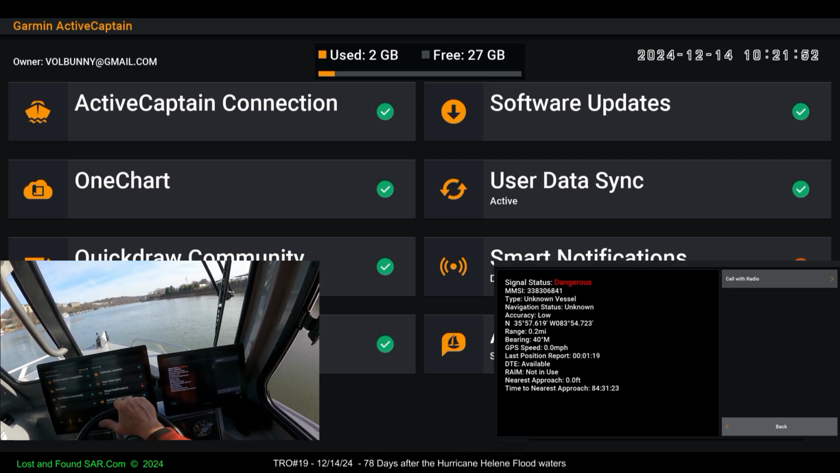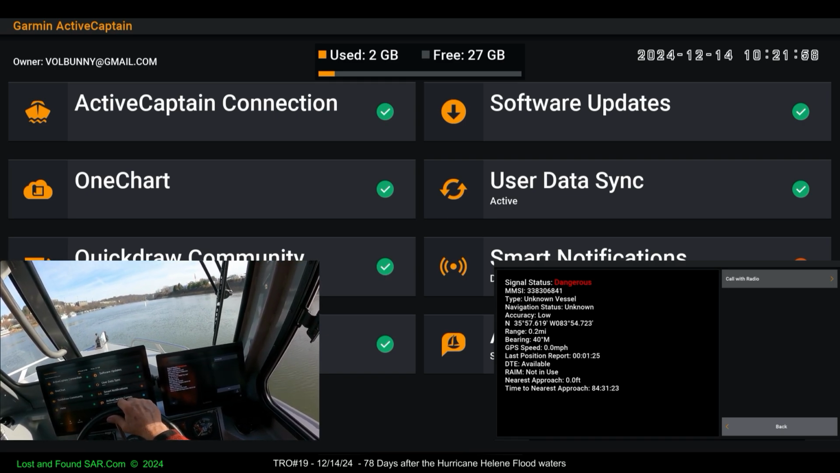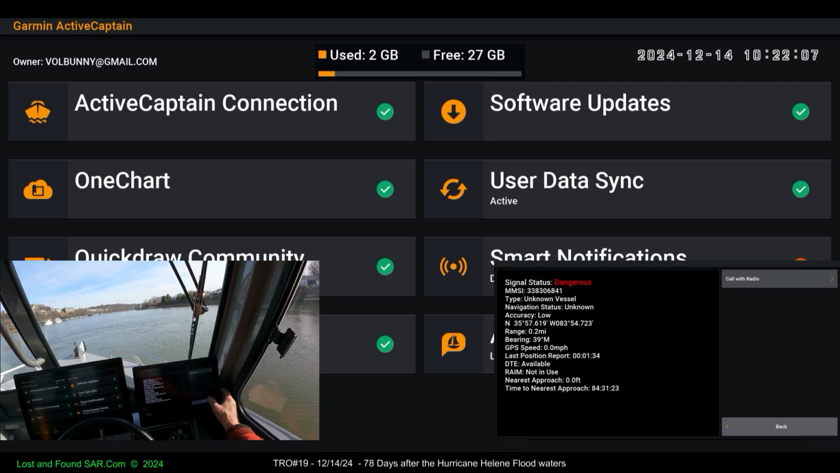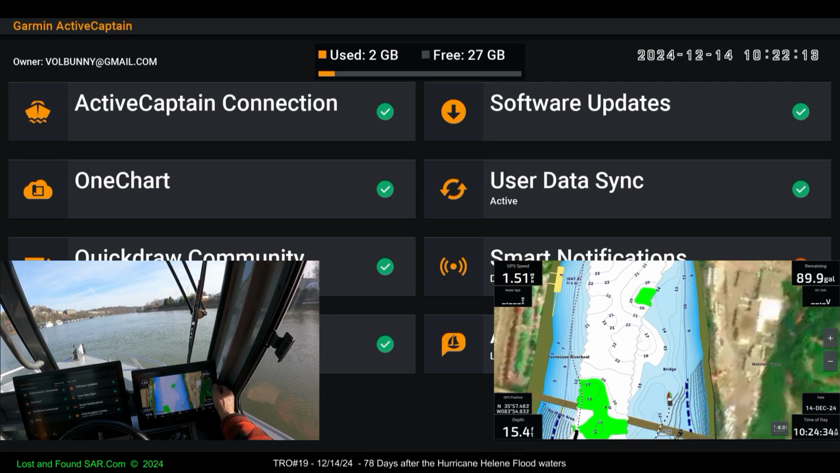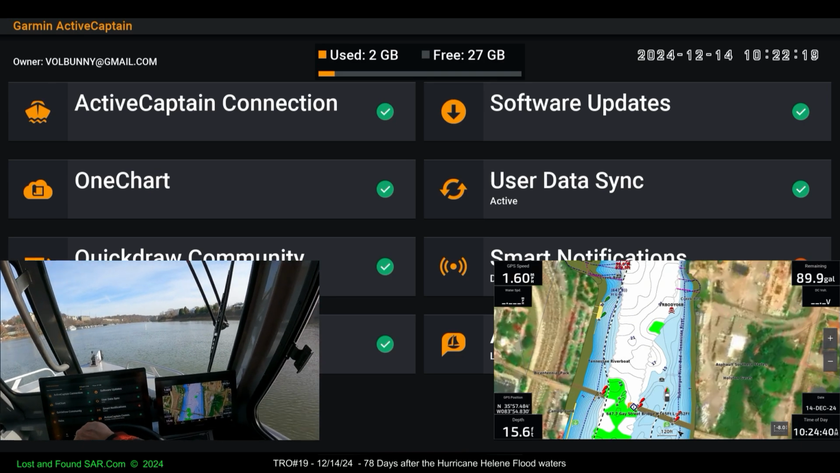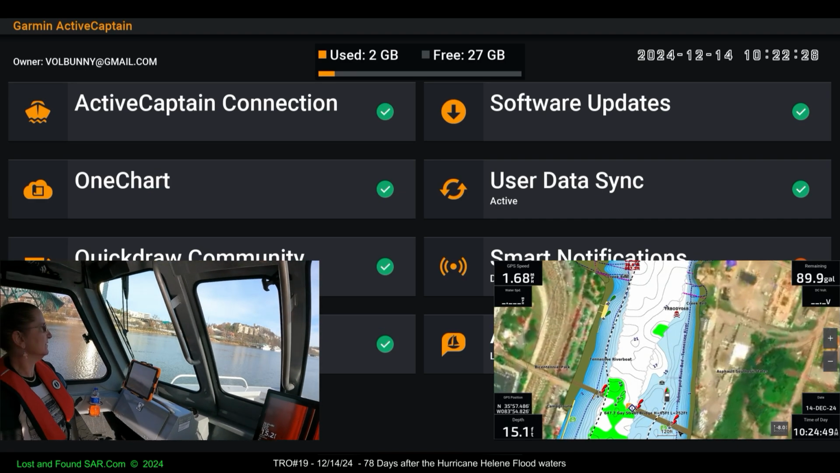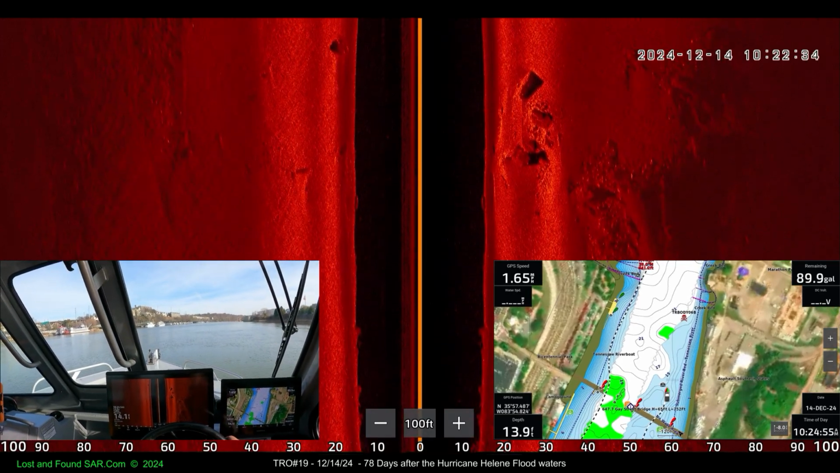DSC is available. That means we can call them on our radio. Time to nearest approach. You should be given that vessel's name. And we have the option over here, we can call them on the radio, but we're not going to do that because nobody's home, we've already seen it. So we hit back, stop panning, and we're back in the boat business. All right, and Active Captain's done. So we can get back off of that and go to our sonar. Go to that and make sure all your updates are complete. That seems to be the place to go.